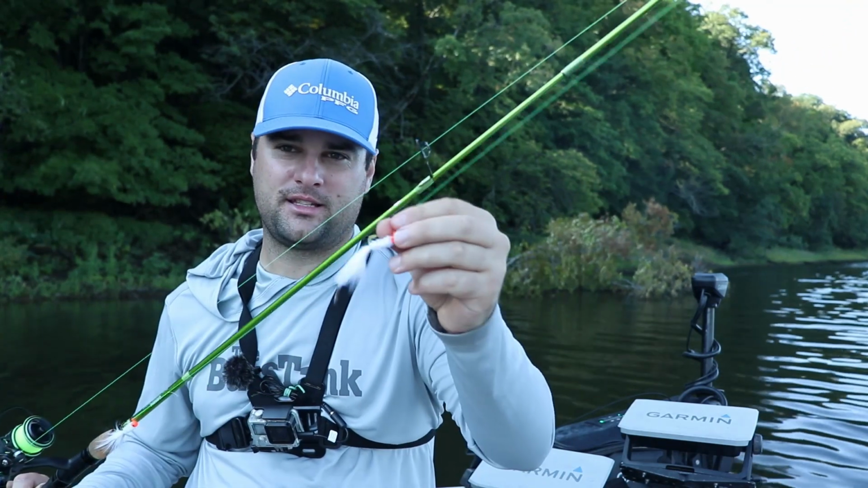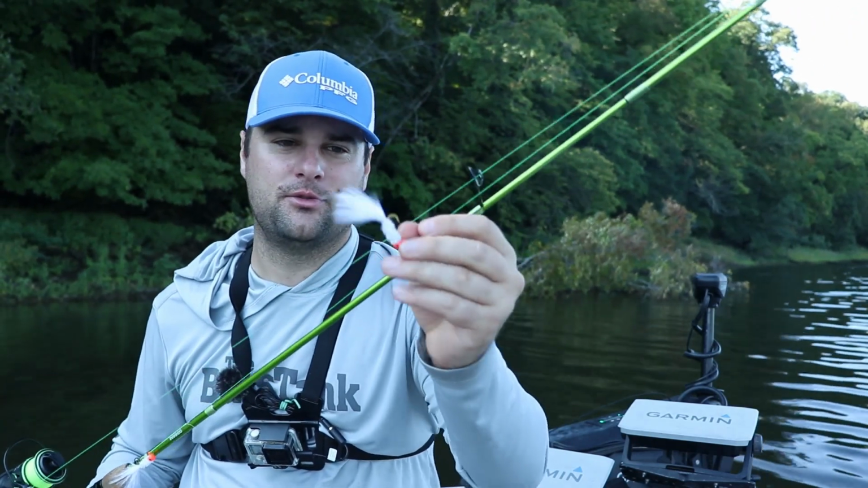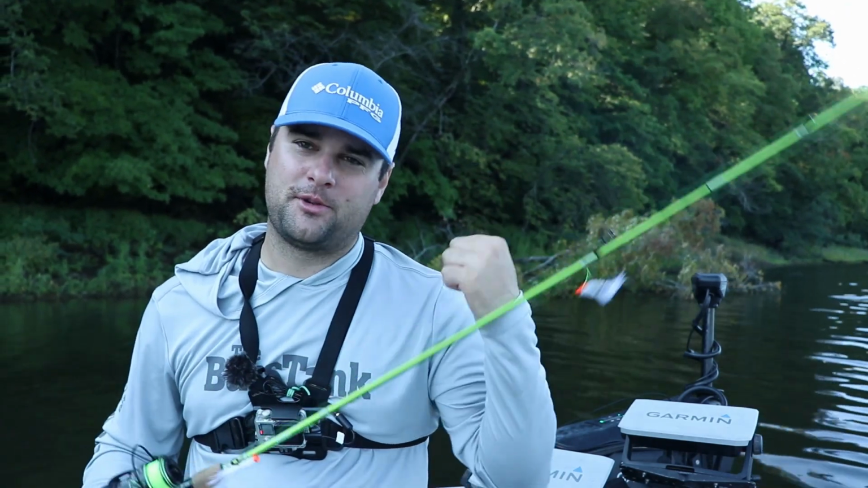These are super effective setups. They're a classic go-to to catch some crappie. But let's run down river and see if we can put a bunch of crappie in the boat.